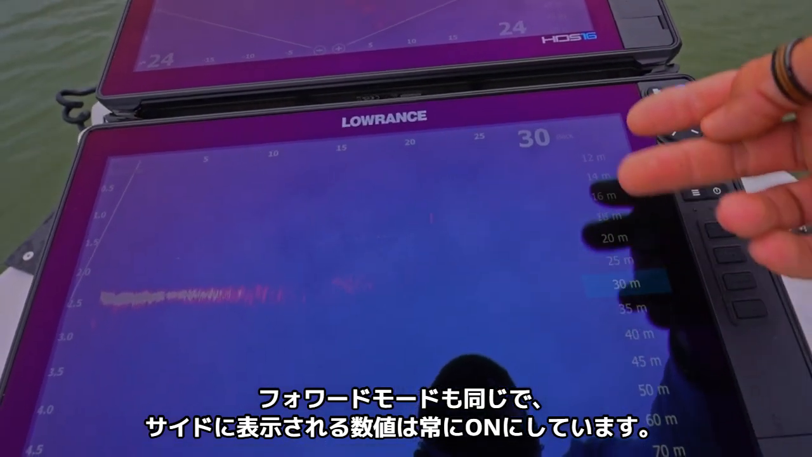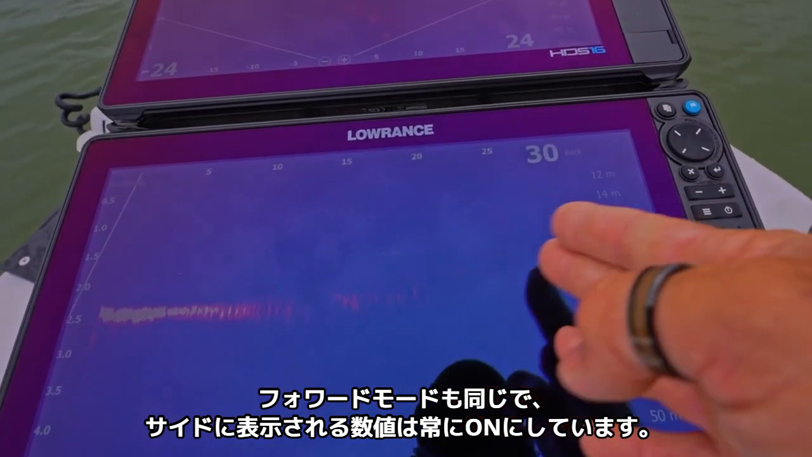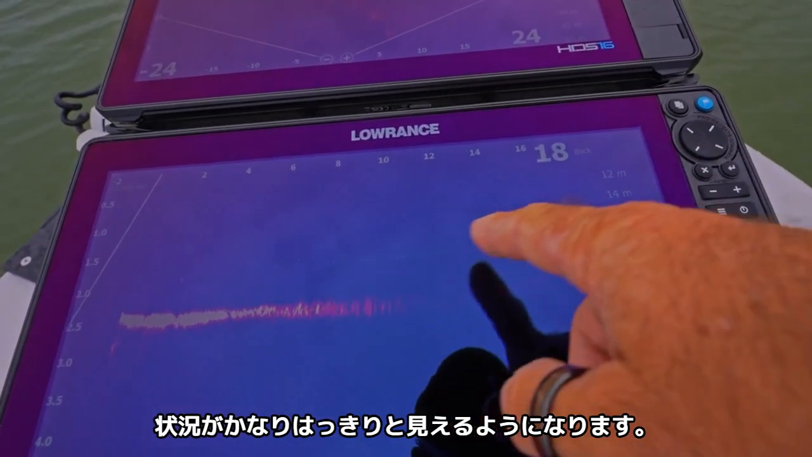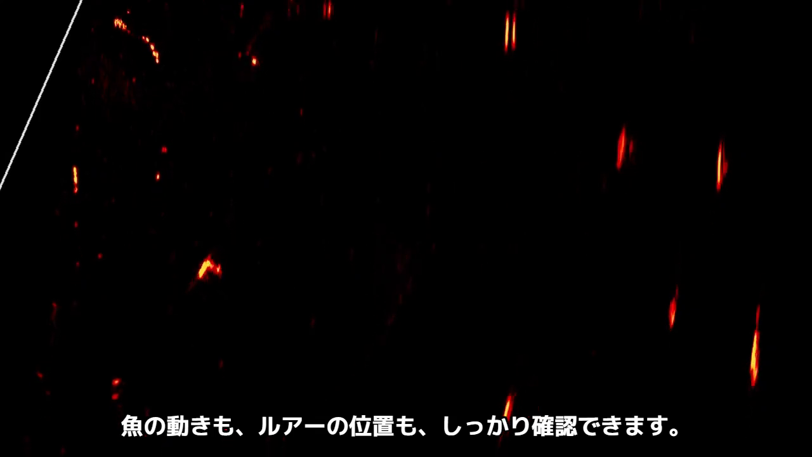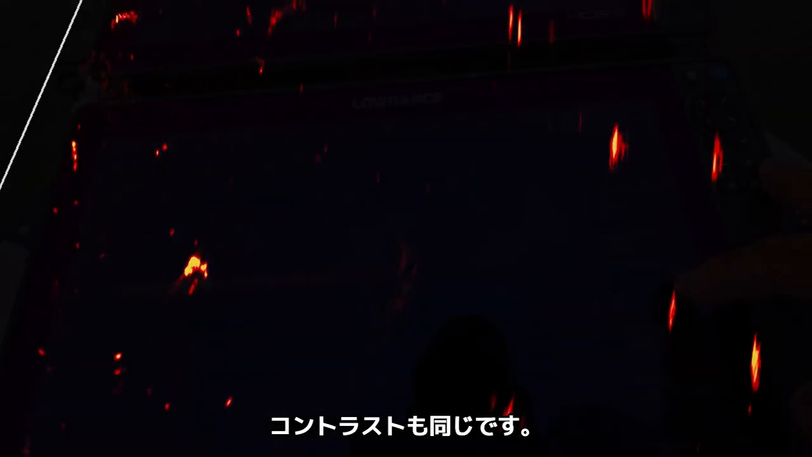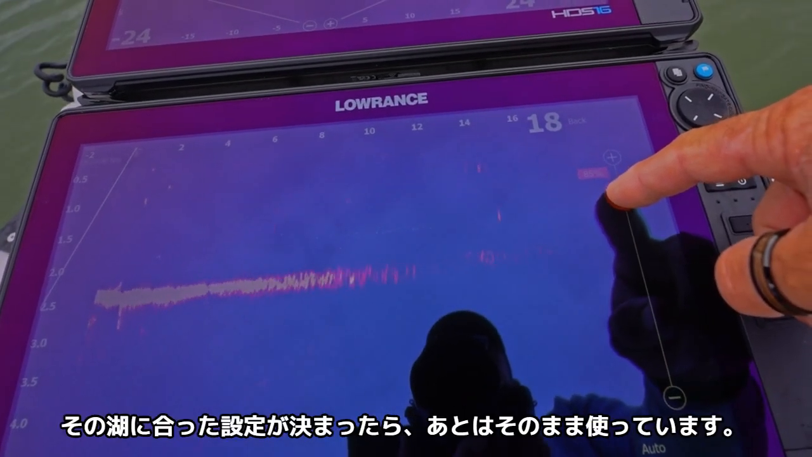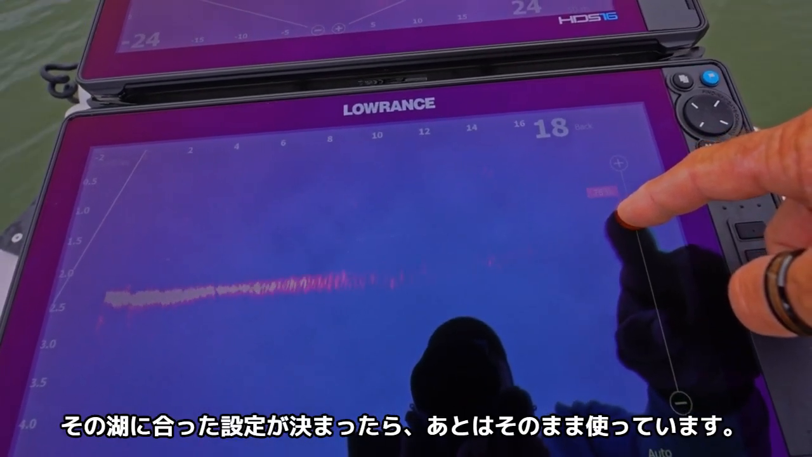Same thing in my forward. I like to keep the numbers on the side. I'm looking out for the fish, I'll find them, then you bring them in closer. You get a lot better view of what's going on. You can really see the fish and you can really see the lure. Contrast is the same. You just slide that up and down depending on what you want to do. And once it's set for the lake, I pretty much leave it at that.